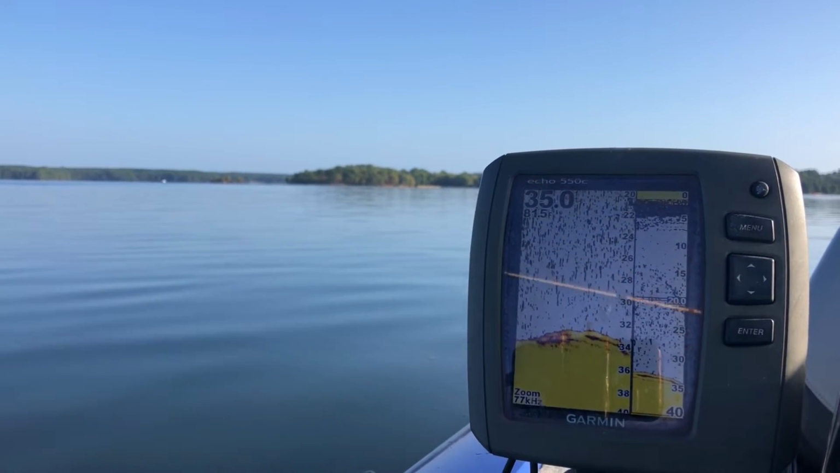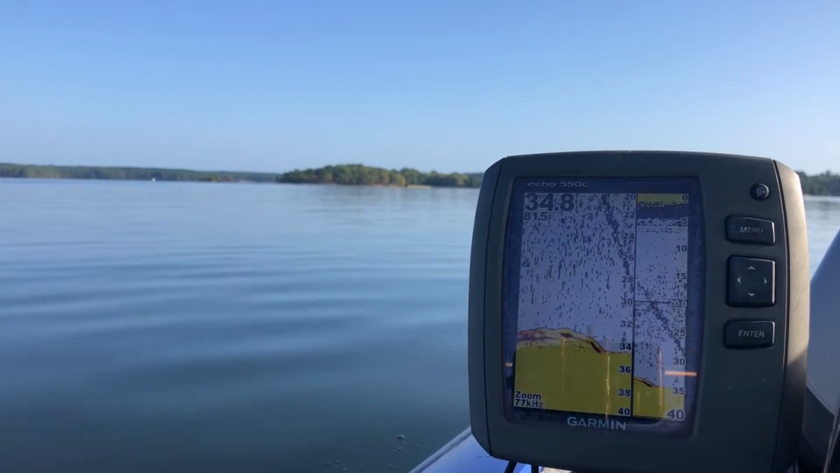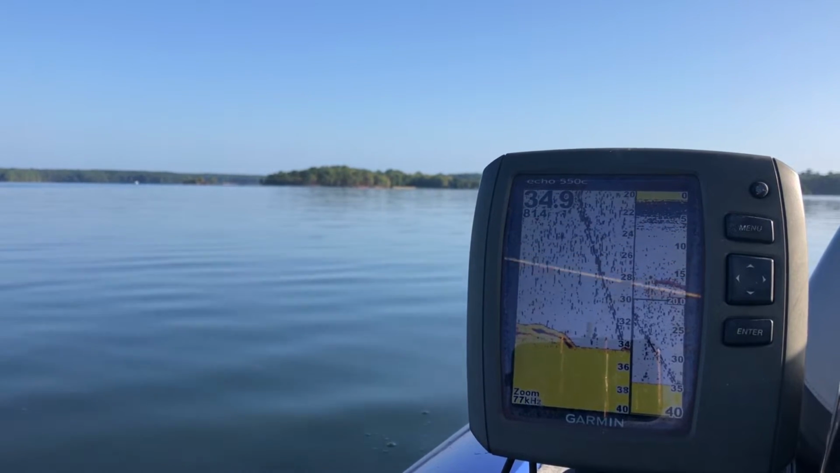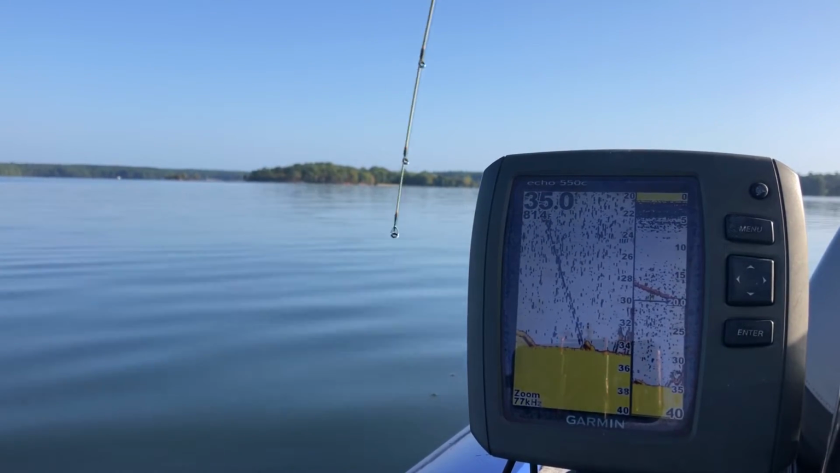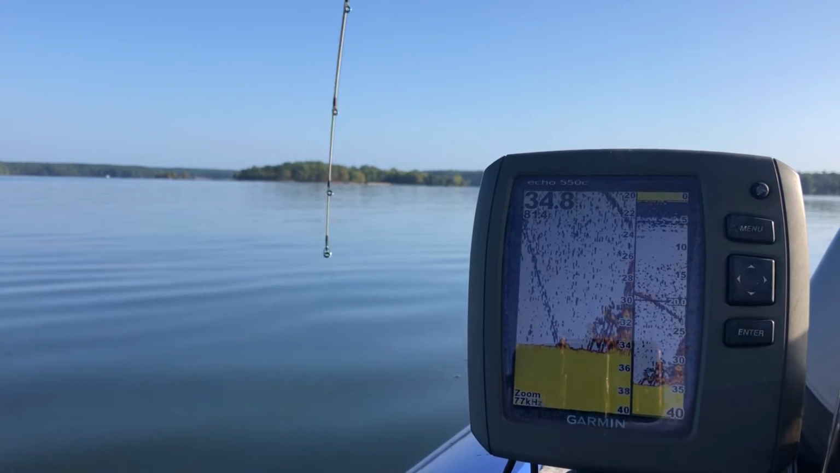34 foot, and there's something right on the bottom. Barely can tell it down there. You can see that kind of yellow. And watch it when I go to pull this jig up, watch it come up. There he is. See that? Look at the screen now. See them coming up off the bottom? Because I caught that one.